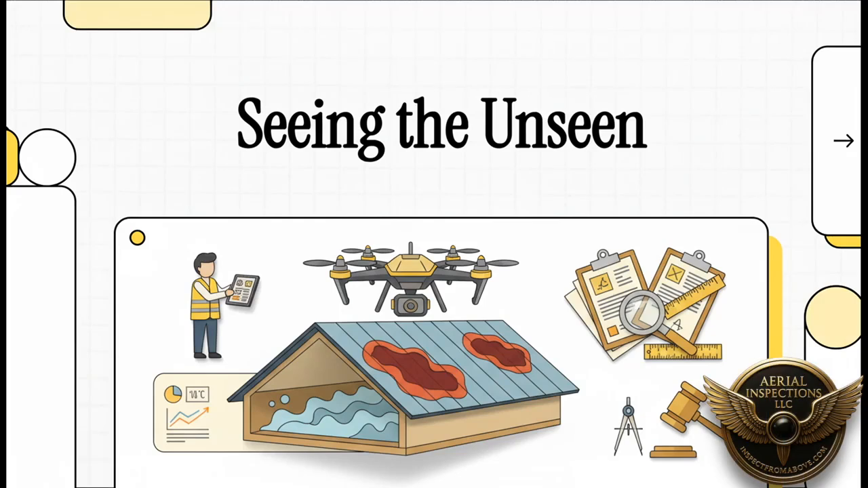What if I told you that you could have a kind of superpower? The ability to see this entire world of heat that's completely invisible to our eyes. Well, that's exactly what thermal drones give us. They let us see the secrets hidden in plain sight. And in this explainer, we're going to break down exactly how it all works.